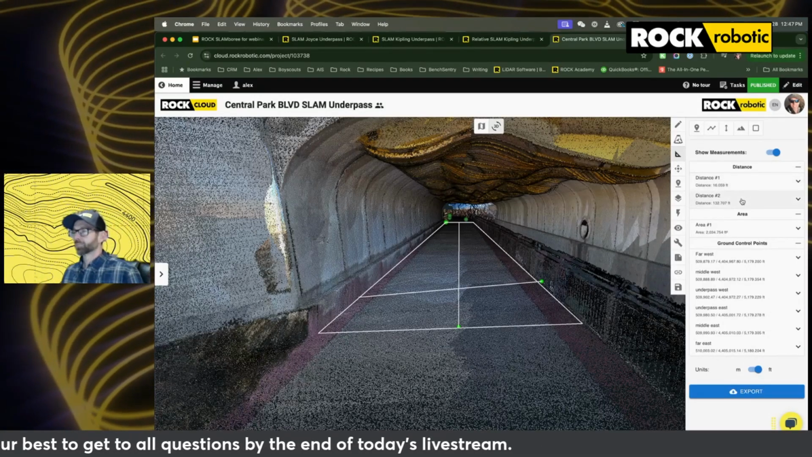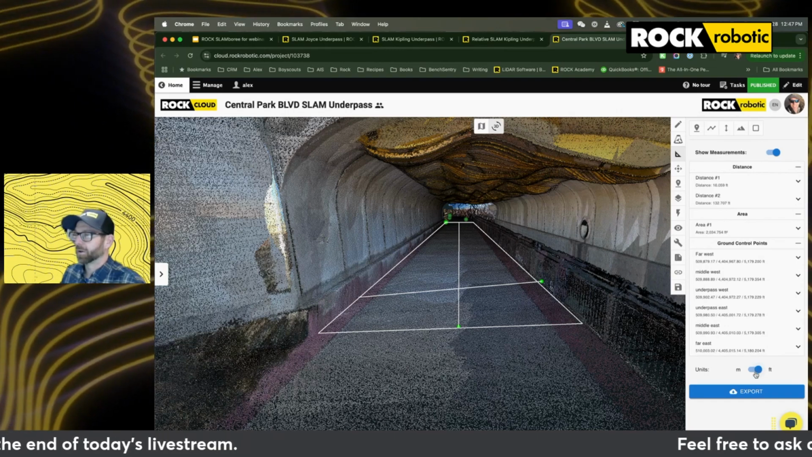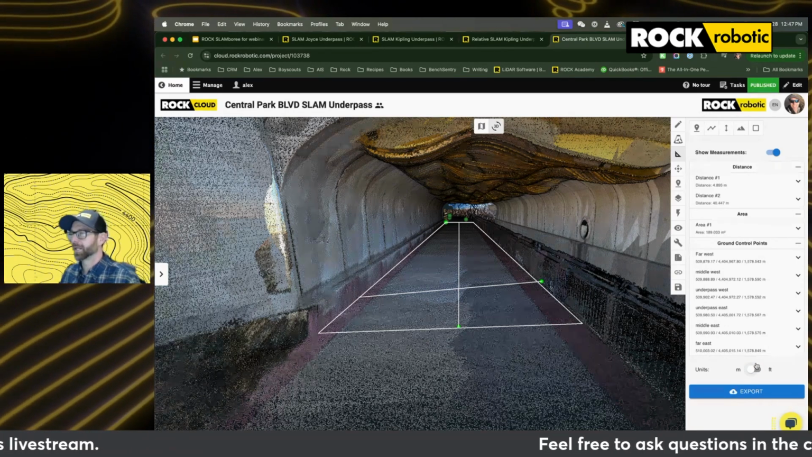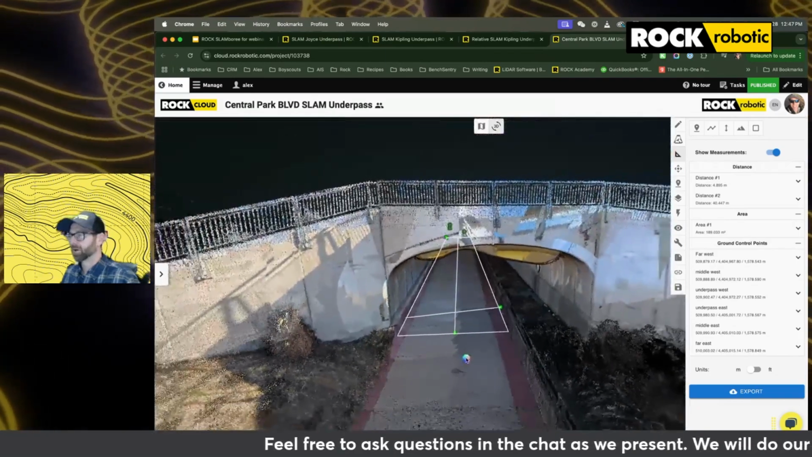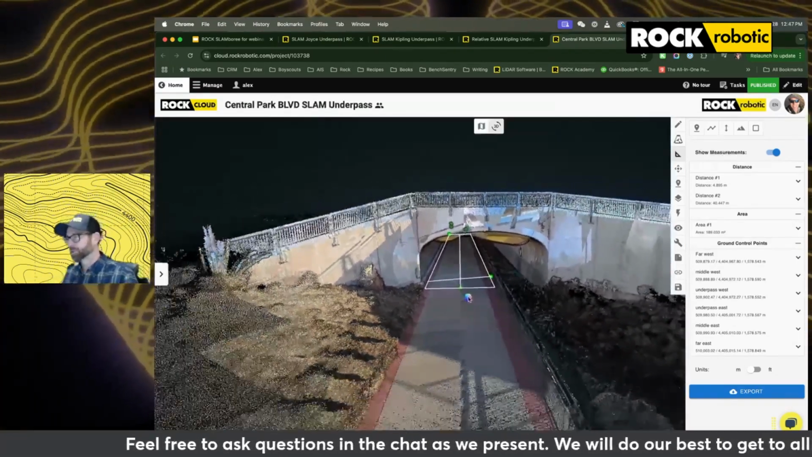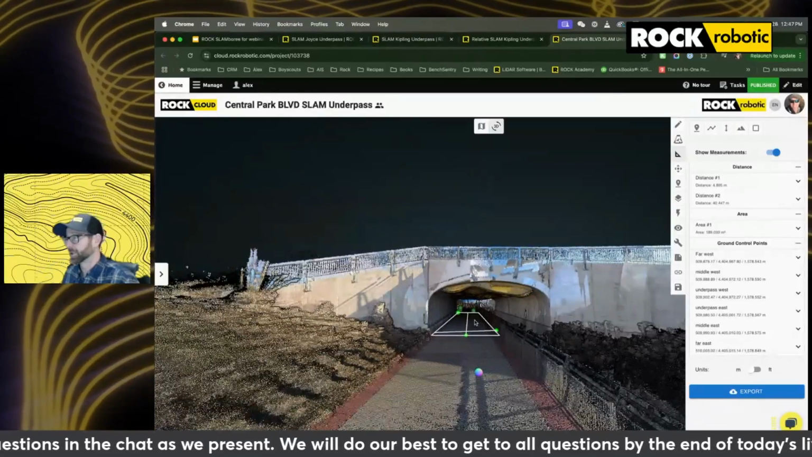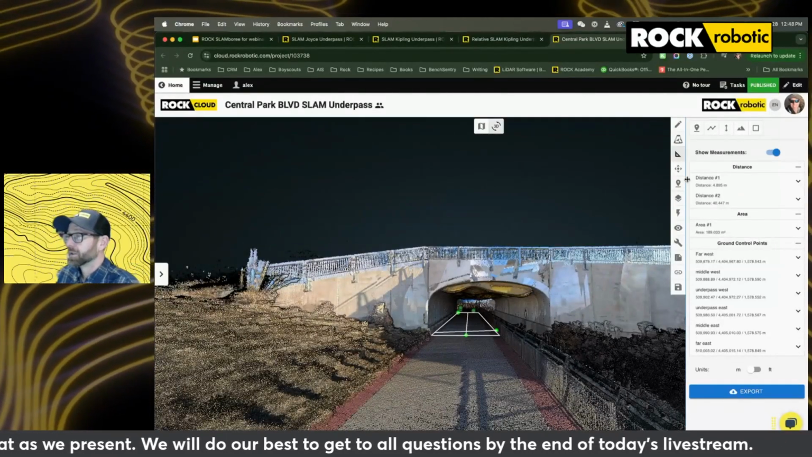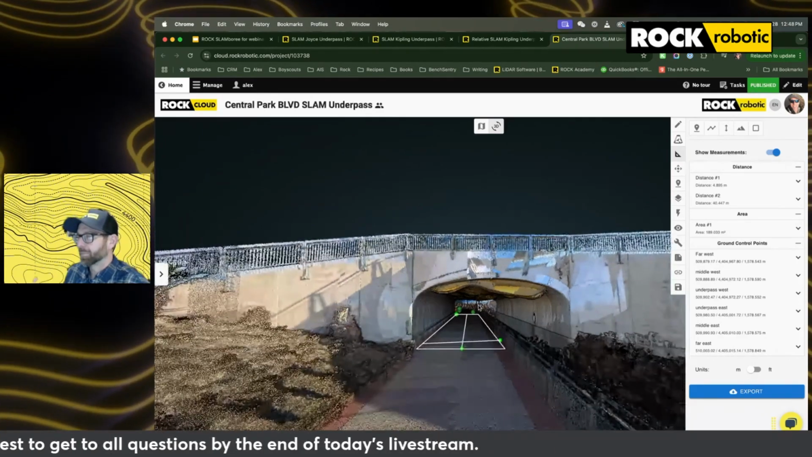So again, for data sets like these, what we're interested in is getting a full understanding of what the site has as far as the surfaces and what kind of height we have. You can see there's an irregular, kind of artistic structure on the top of that underpass.